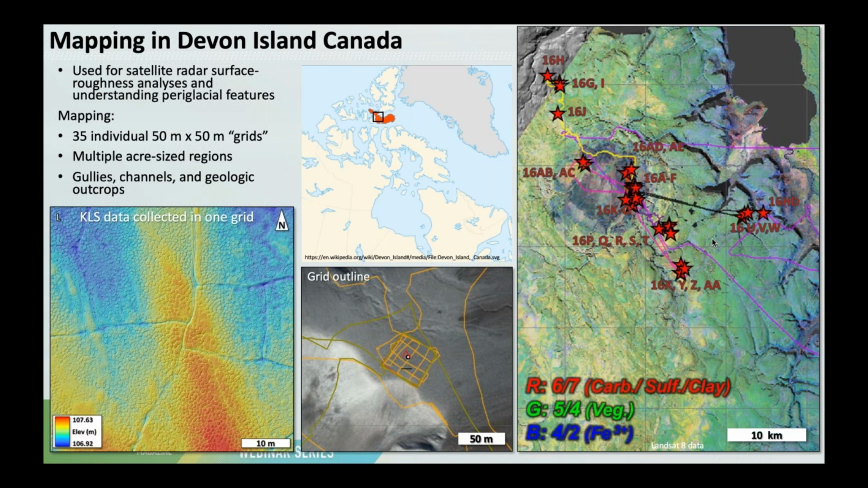So in addition to Axel Heiberg Island, we also went to Devon Island in Canada, which is the largest uninhabited island in the world. And we had a really high energy campaign here. Devon Island is home to the Houghton impact structure, which is this circular feature with all the stars on it that you see in the image on the right. This is about a 24-kilometer diameter impact crater,